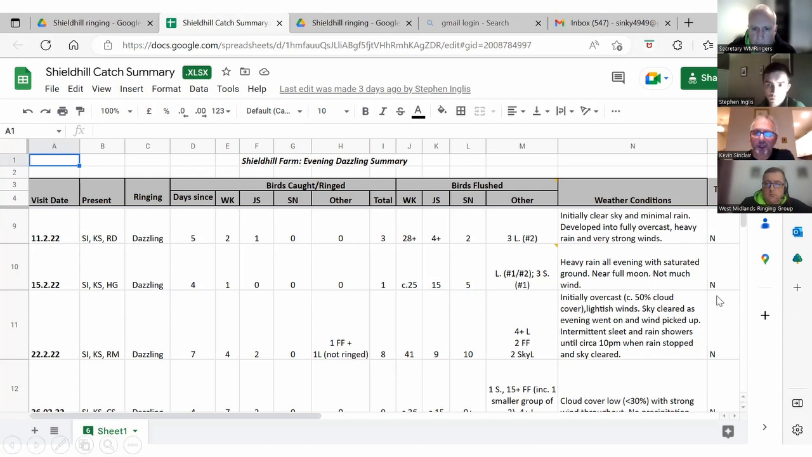Make a note of weather conditions. And again, that's been quite useful for us to look back and compare this year with last year because the weather conditions are actually quite different.